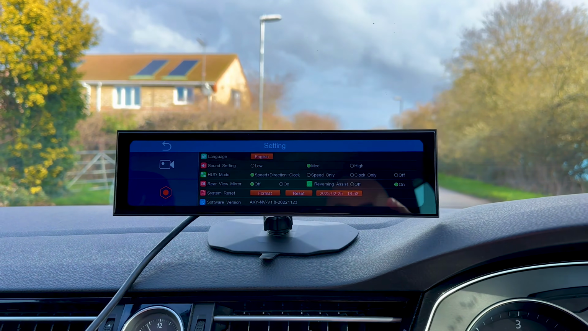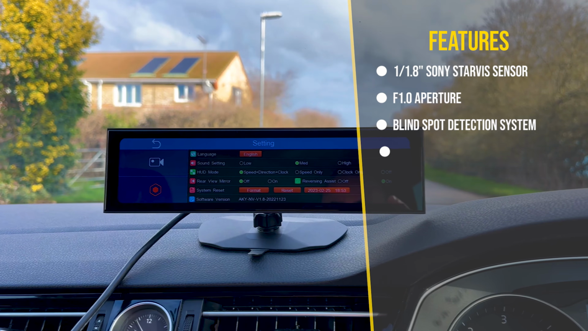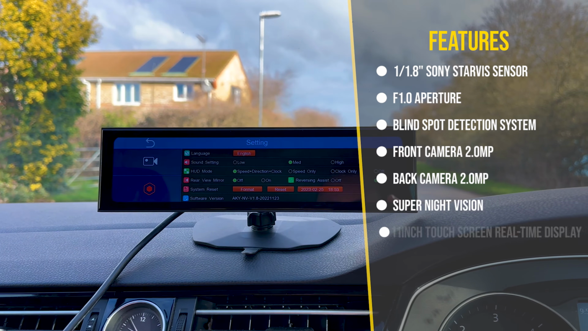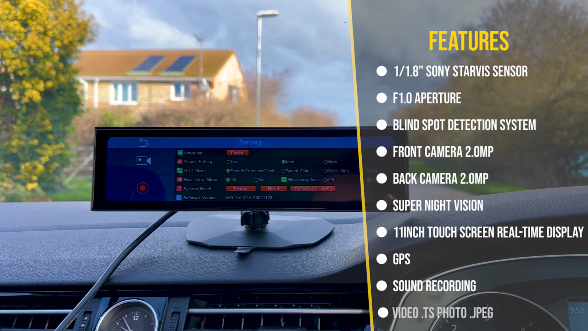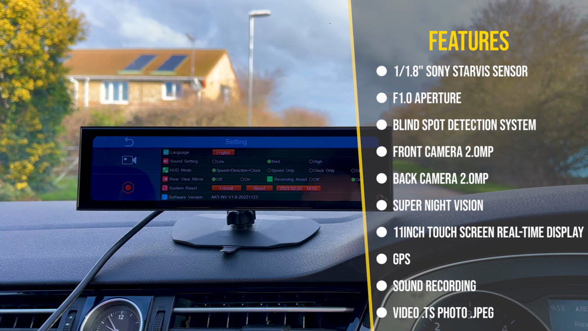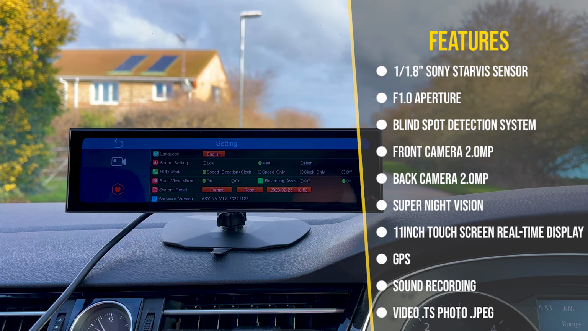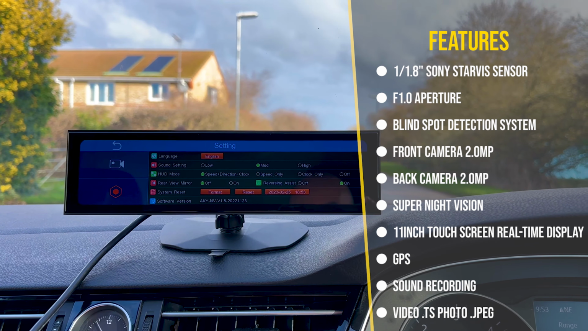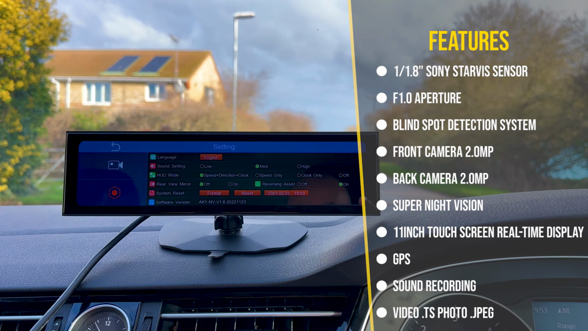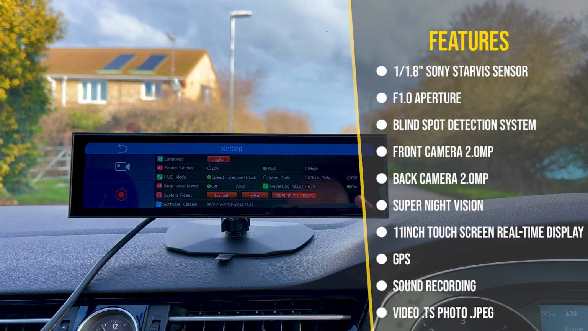So, the sensor is a Sony Starvis sensor. It has an f1 aperture. It has a blind spot detection system, front and back cameras, an 11 inch touchscreen real-time display, super night vision, comes with a GPS module, supports sound recording, video format is TS, and picture format is JPEG.